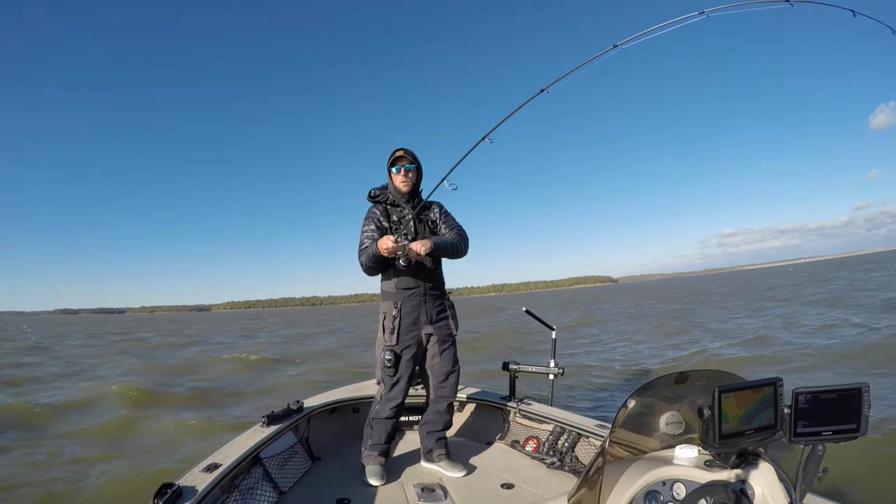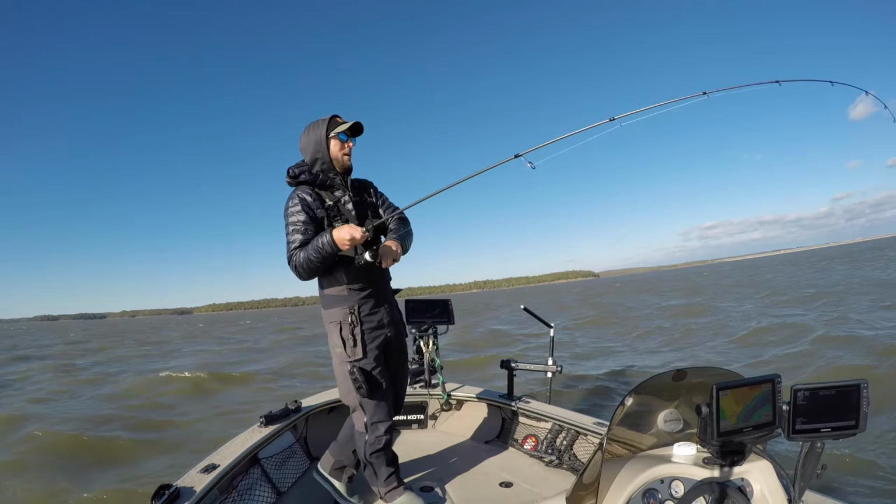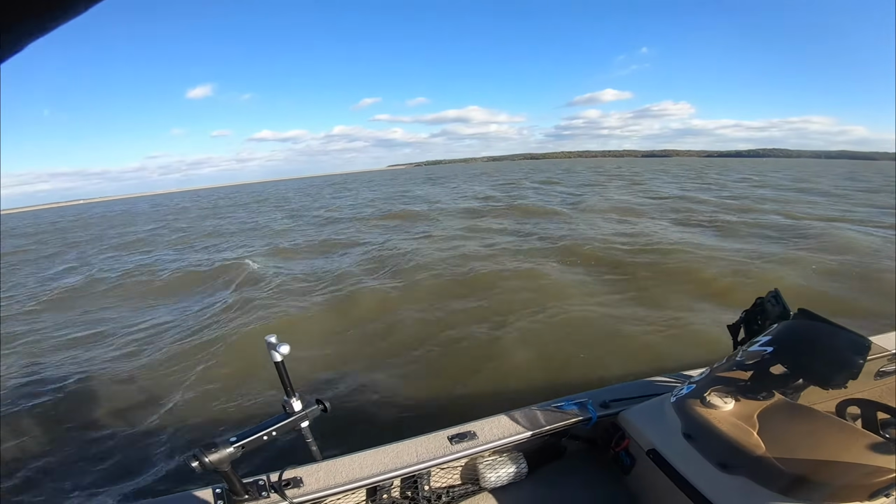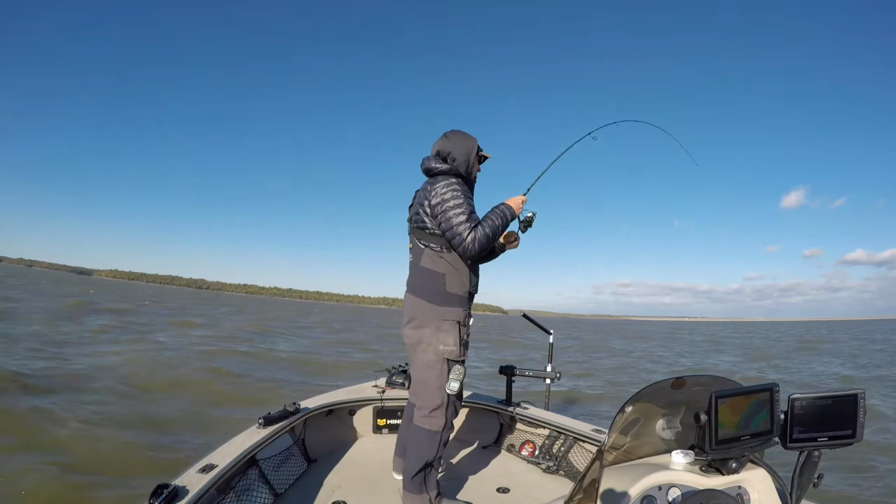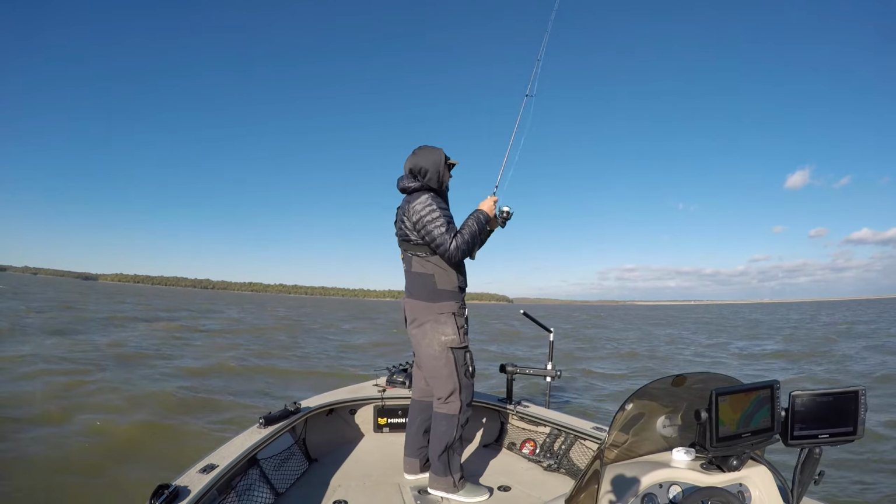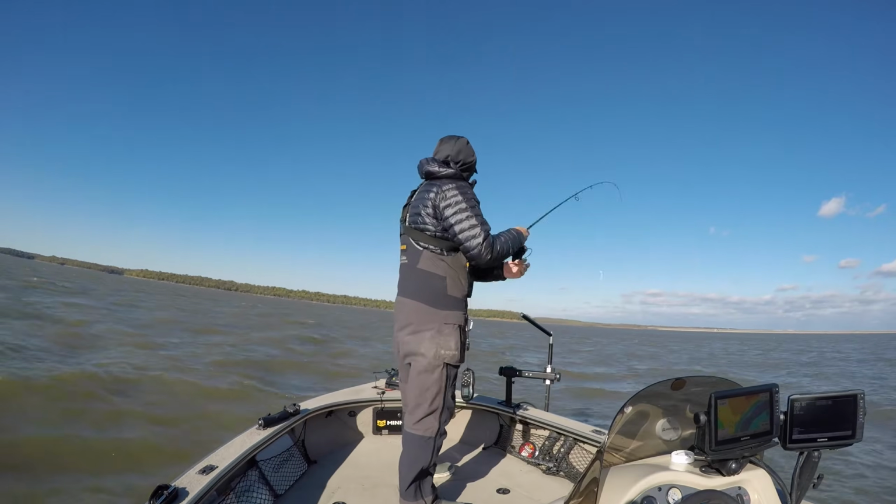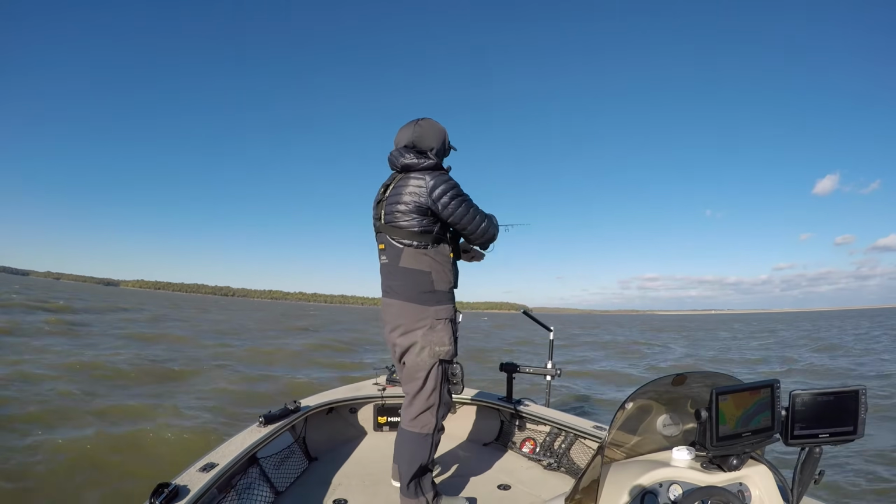Fish on with the boat about 40 feet away. Oh my God, dude. That's what I get for talking smack. That is what I get for talking smack.